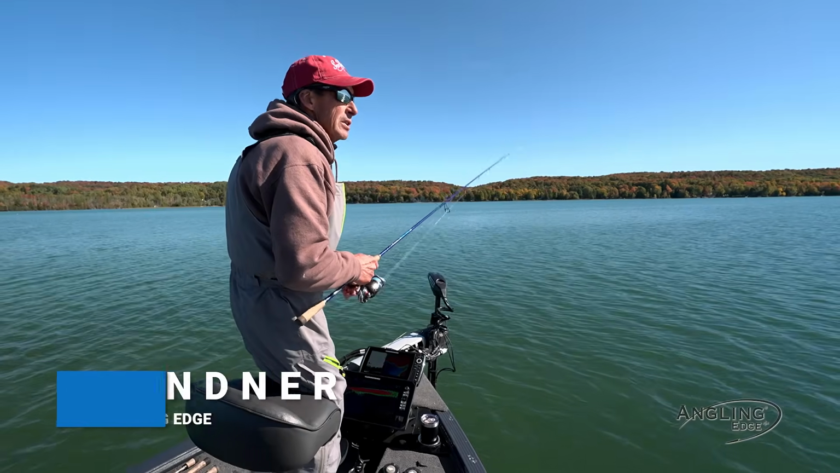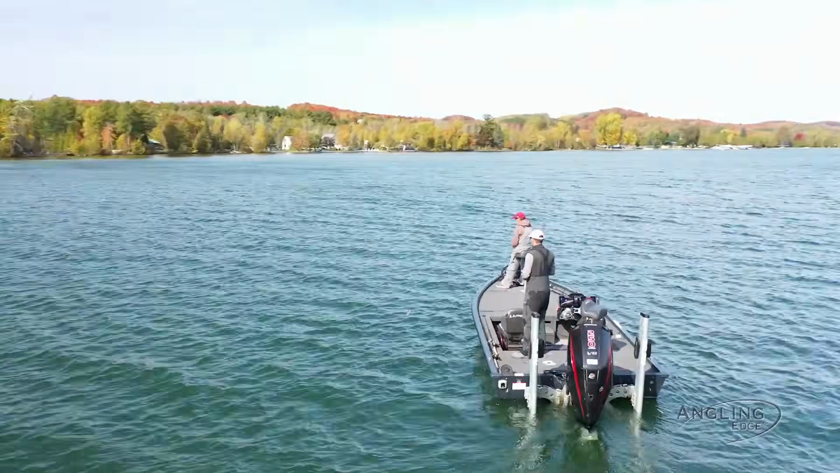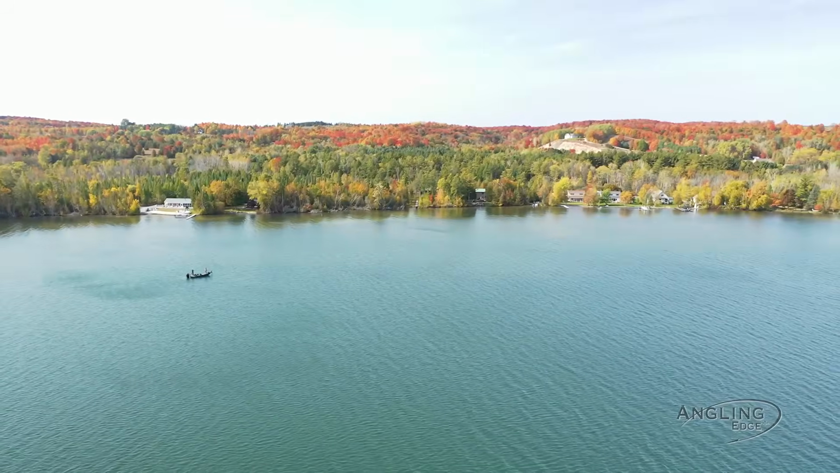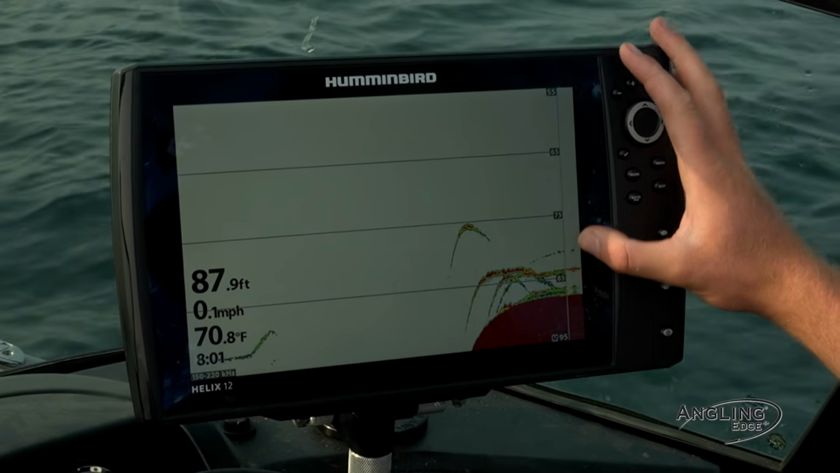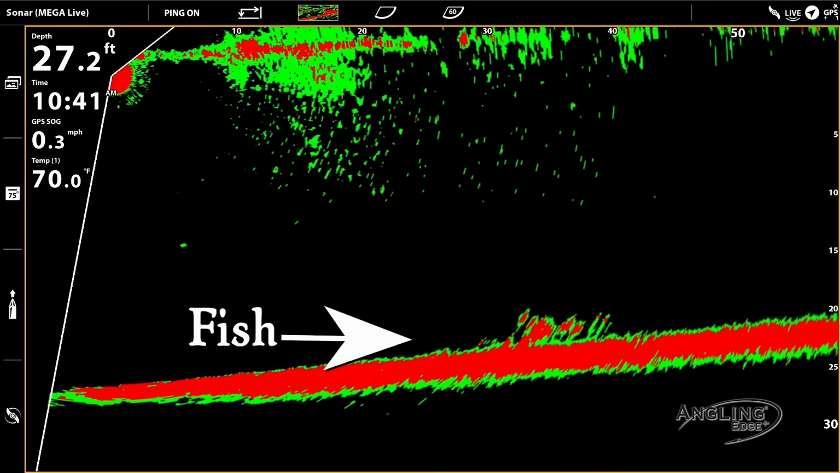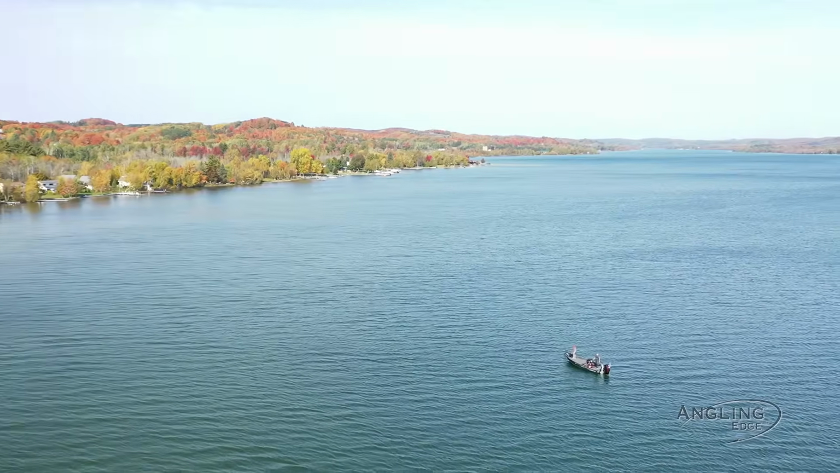You know, I get a chance to fish all over North America for all different species of fish, and the real key to catching fish consistently is simply actually finding them. In today's day and age, we have such fabulous electronics when it comes to mapping, 2D sonar, side imagery, 360, and even forward-facing sonar, and we use it in so many different ways throughout the course of a day on the water.